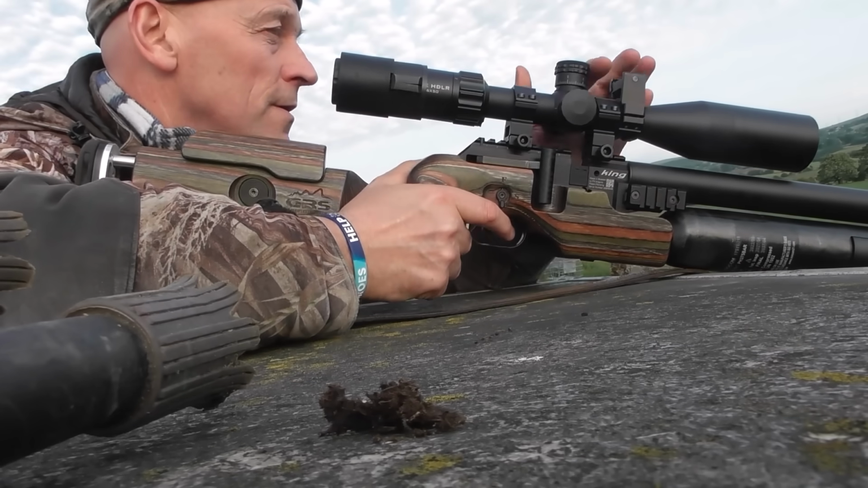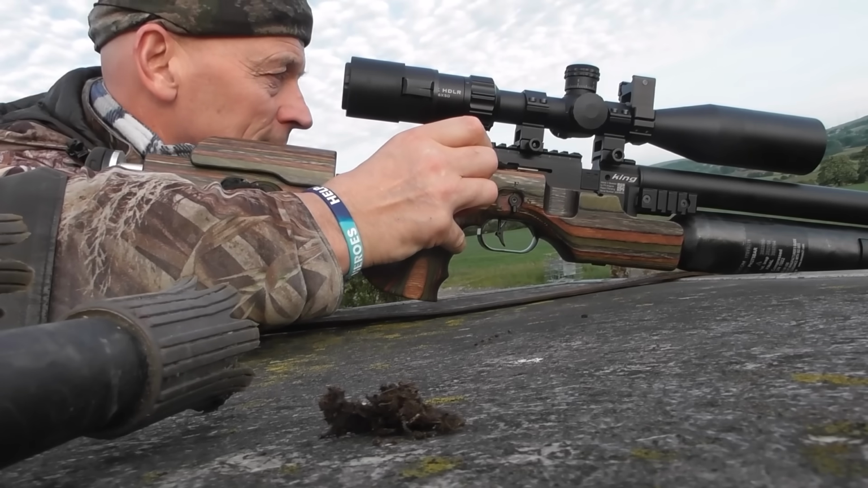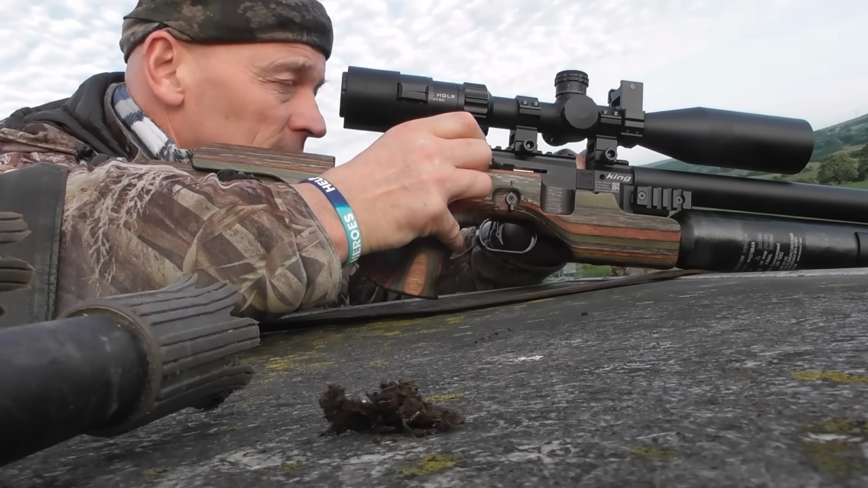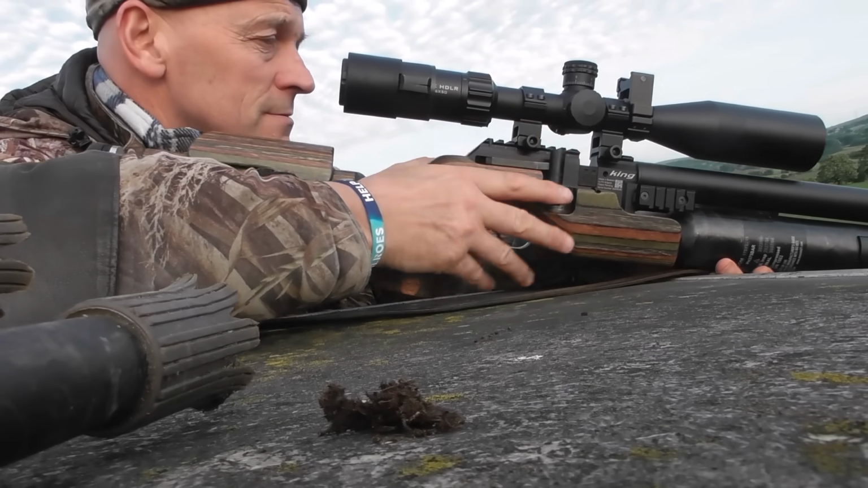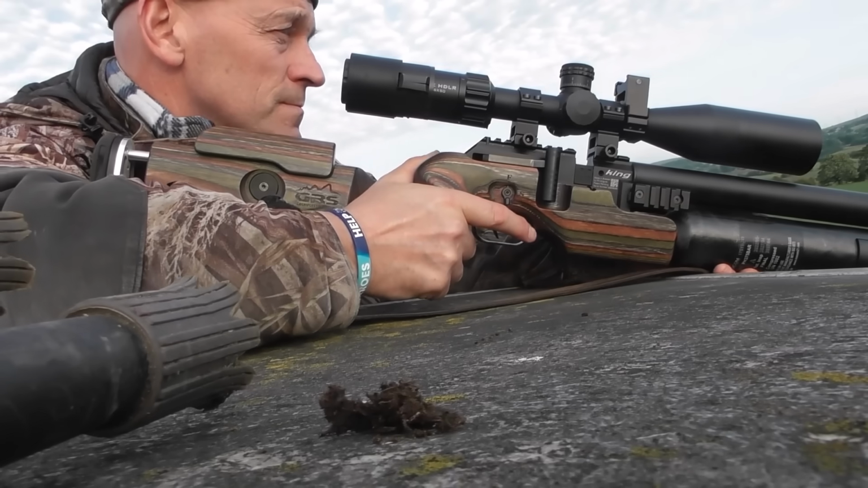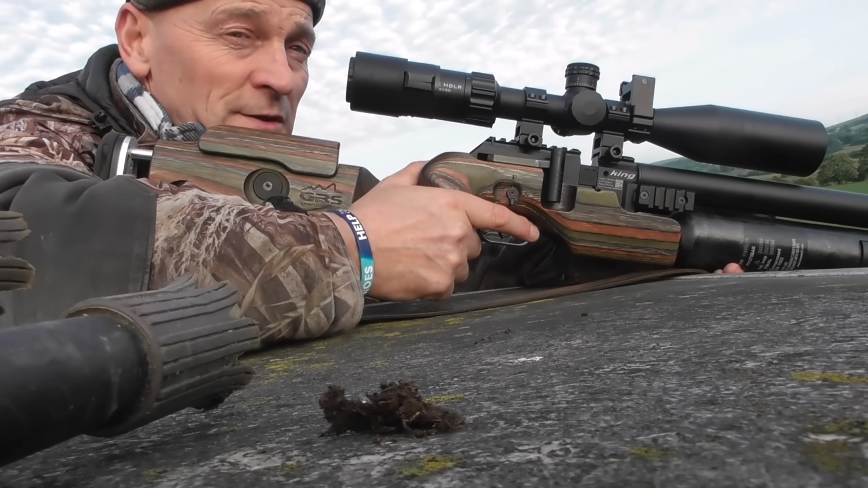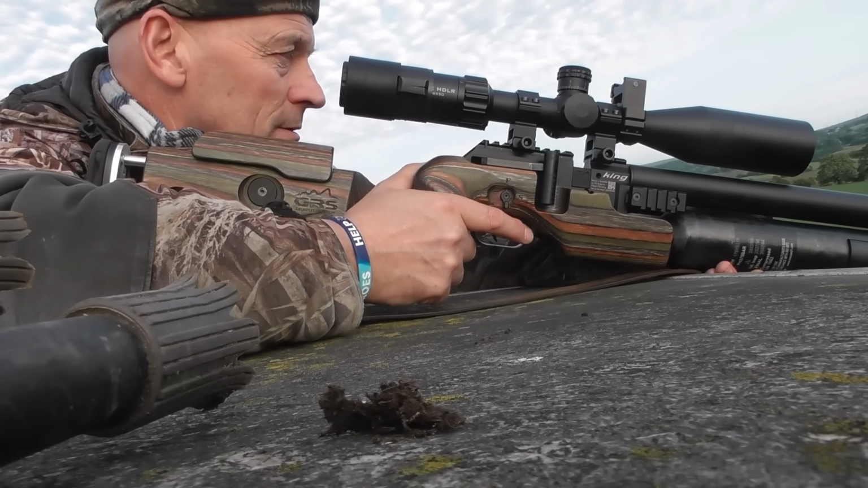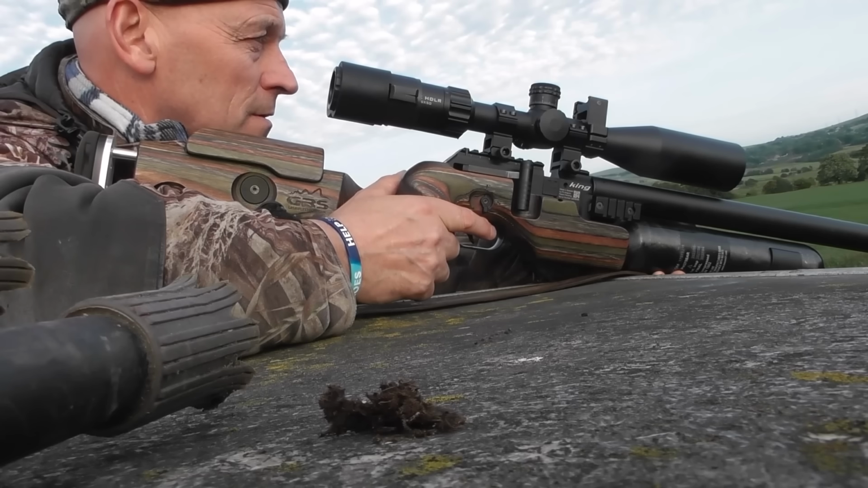Another down there. He was peeping out from under a pallet, and again, dead centre shot, and it was just lights out, you know. So yeah, nice one. It's a good time of year now for shooting rats at this time of day, really. You know, like an hour or two before dark, you see them simmering.